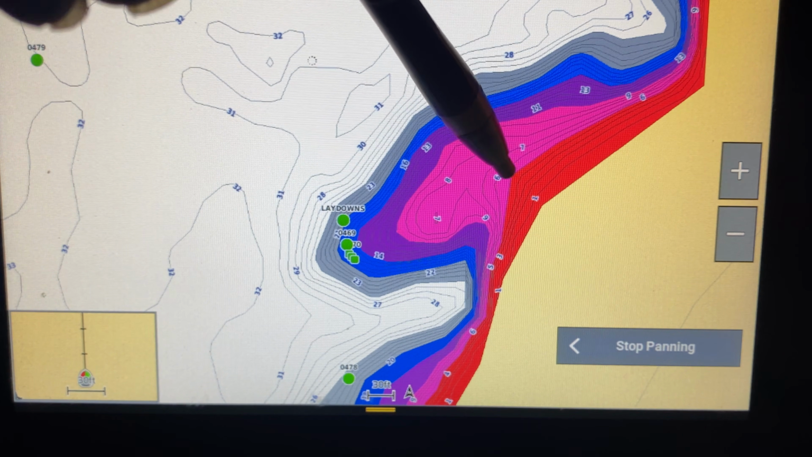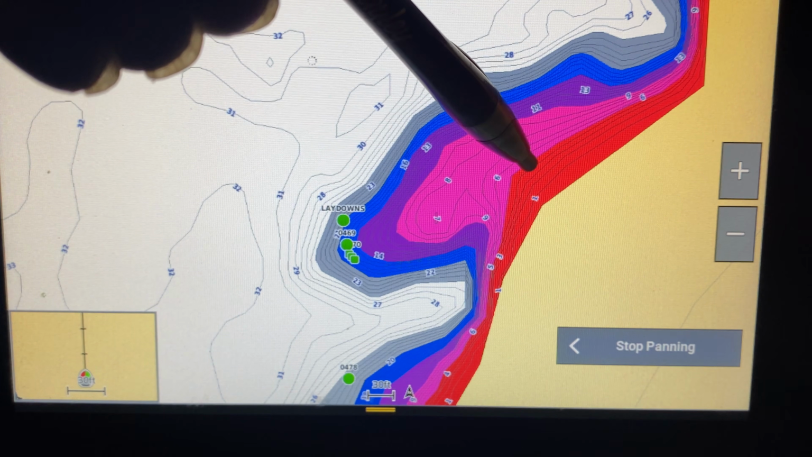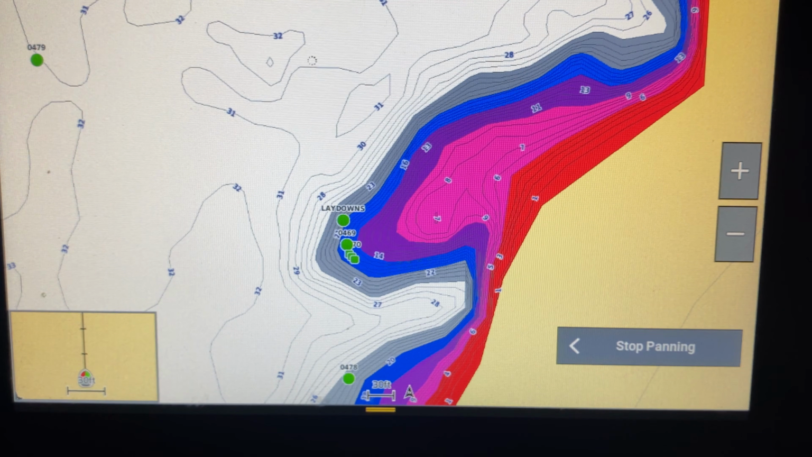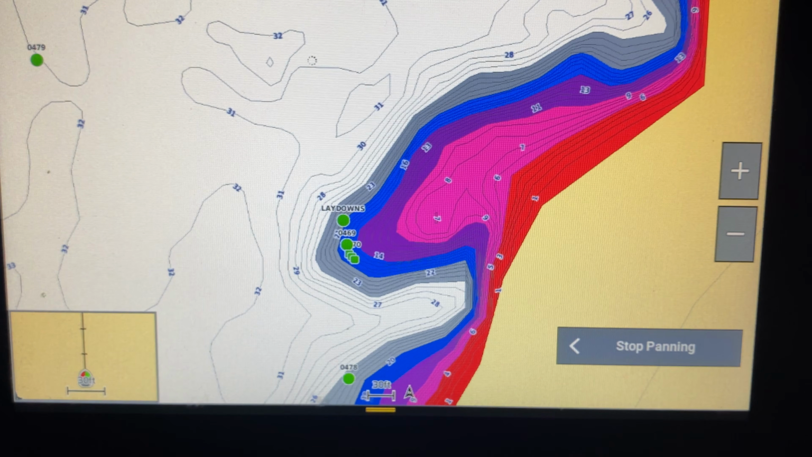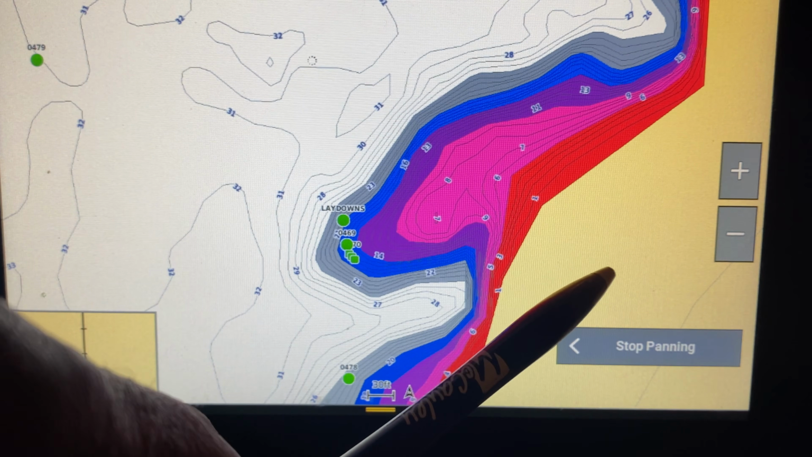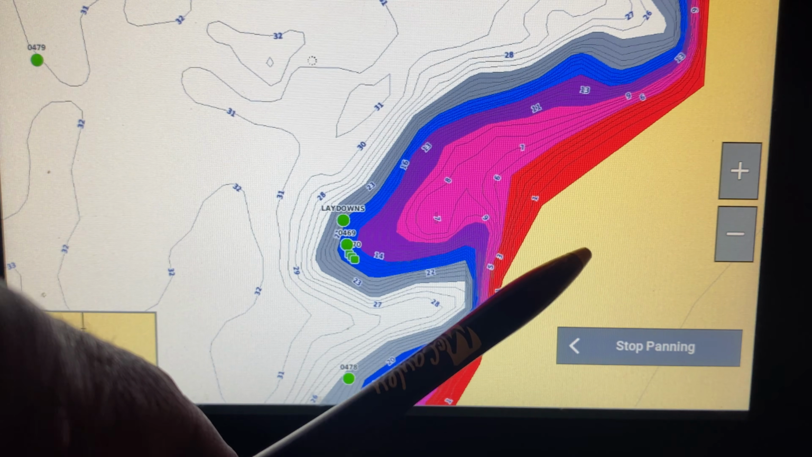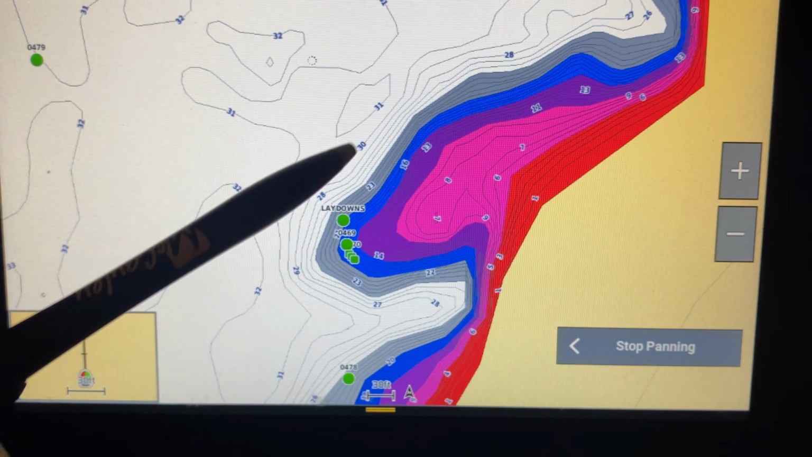I have these color depths in 5-foot increments. So if you are looking at the top of the hill, the brown or tan area is aka land. That's the stuff you can see. Everything else is water.